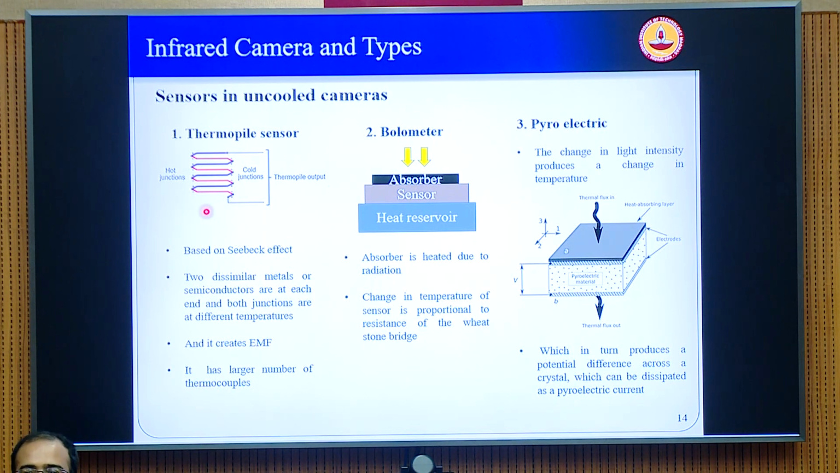You can have thermopiles, you can have bolometers or pyroelectric sensors. Each one of them has different methods, but they measure the same thing. That means whatever heat falls on the particular material is converted into some current or voltage difference, and then you correlate that to the intensity of heat that falls. For example, a thermopile is more like a thermocouple. So you use the Seebeck effect.